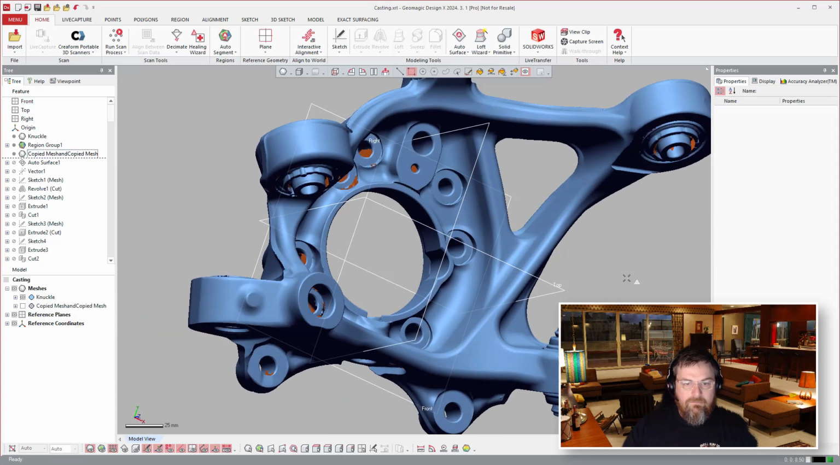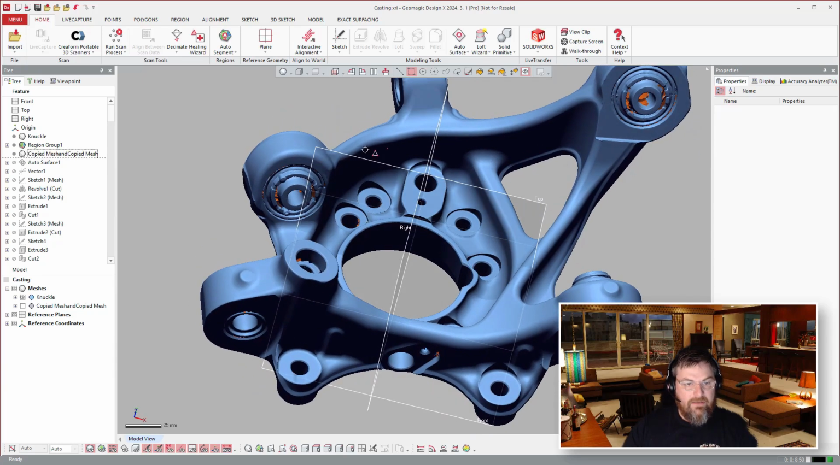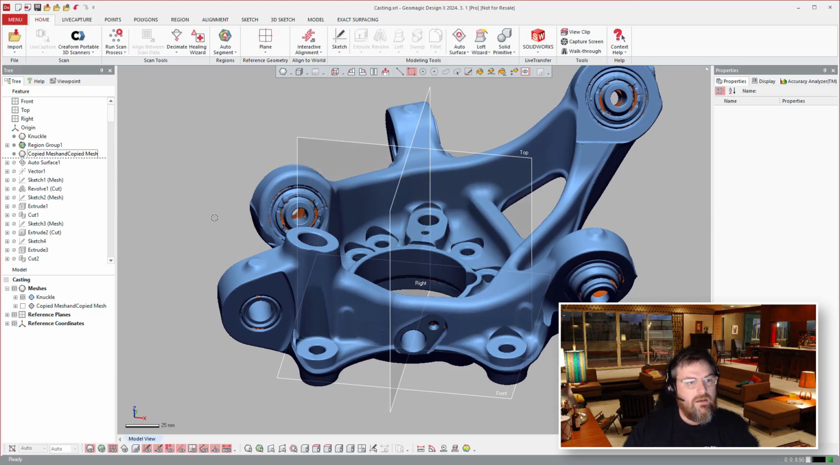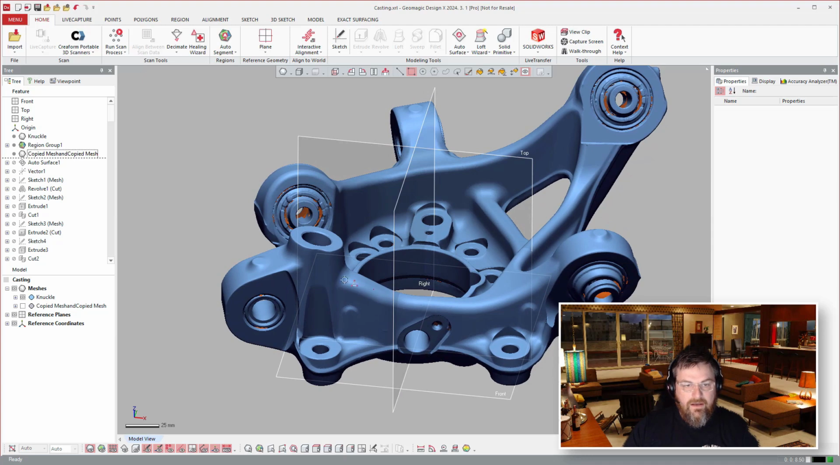And you might want to take that organic shape of this and then cut new hole sizes in this, because sometimes there's slightly different modifications to the suspension, or you just need to remove all of the holes from this and then auto surface it and then model in all of the holes later.